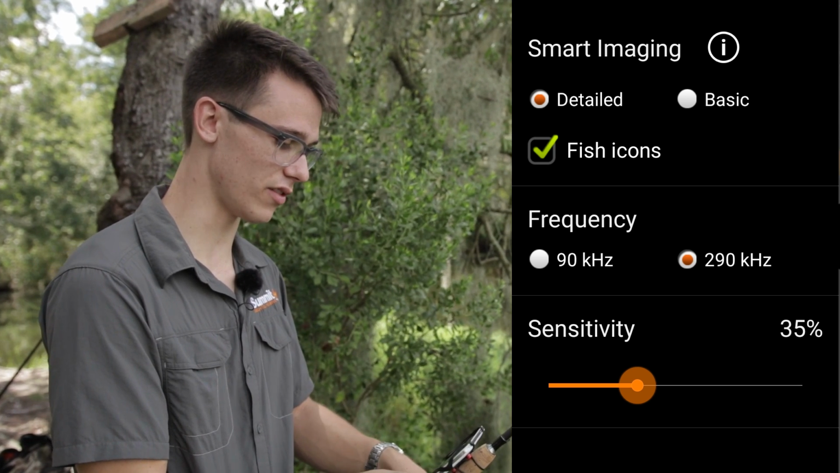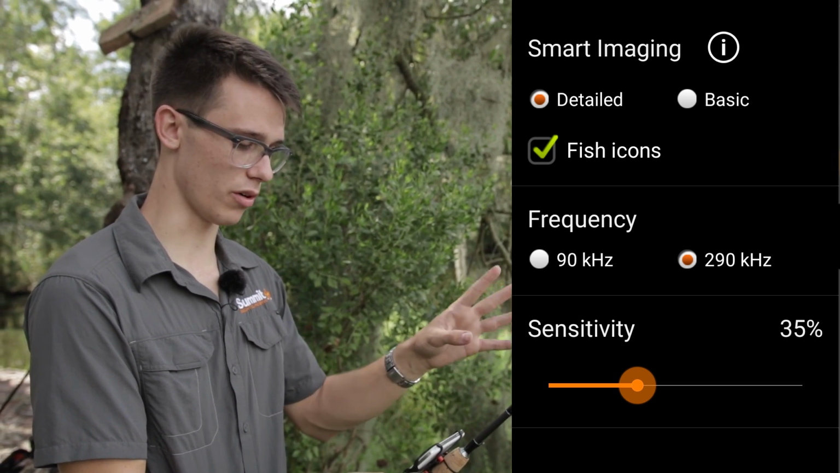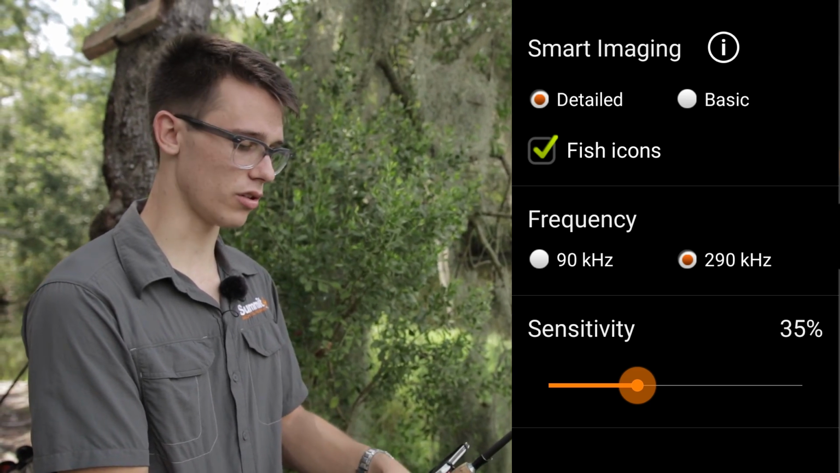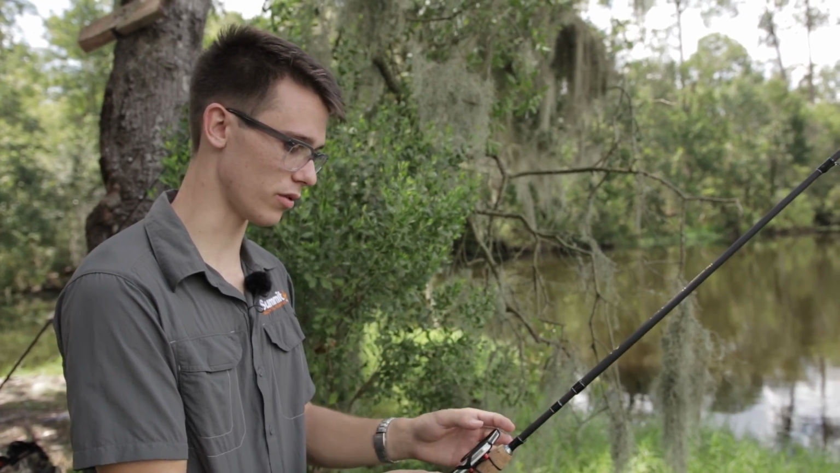You can change the sensitivity so that if it's very clear water, you can change it. But if it's murky, dirty water, like a lot of Florida ponds are, there's a lot of debris, you can change that up. You can lower it so that you don't get as much noise when you're trying to pinpoint the fish and you get a little bit of false readings.